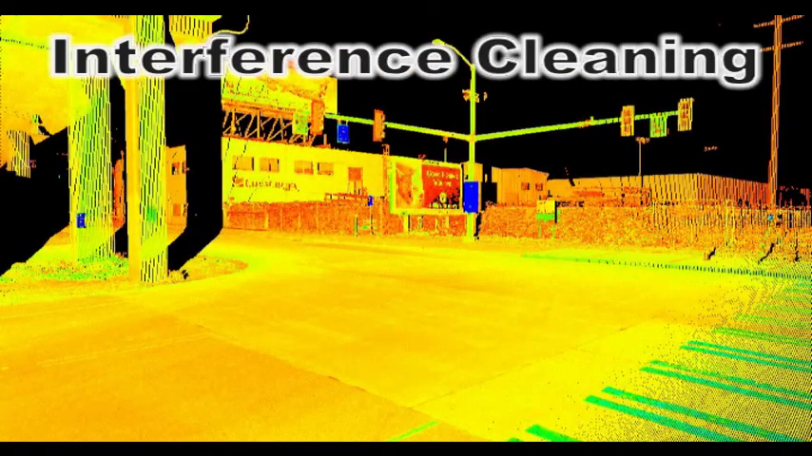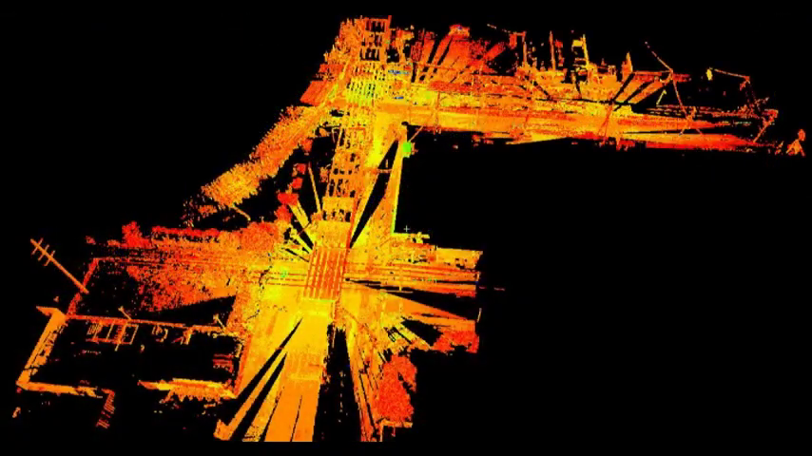Interference cleaning. Tools within the scan software provide for removal of errant points or temporary obstructions from the point database. This noise can be caused by a variety of things that disrupt the scans, such as traffic or pedestrians passing through and creating false points in the cloud. Easy removal of this noise enables us to efficiently collect and process scans without having to worry about stopping to allow people and cars to pass, and allows us to provide a cleaner set of data for our clients.